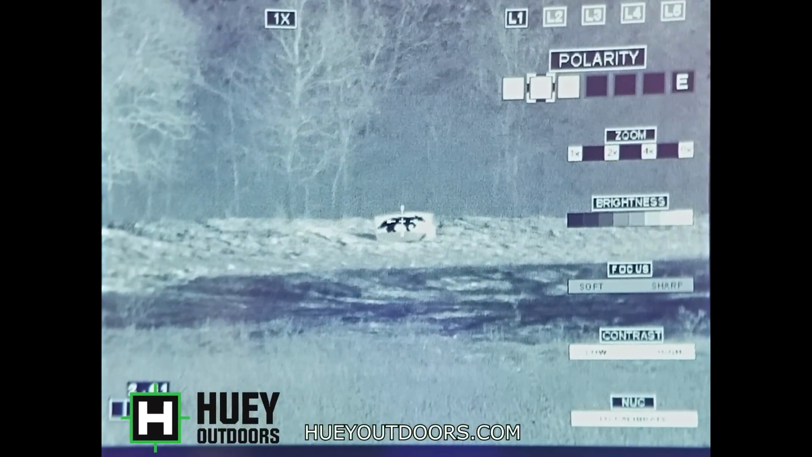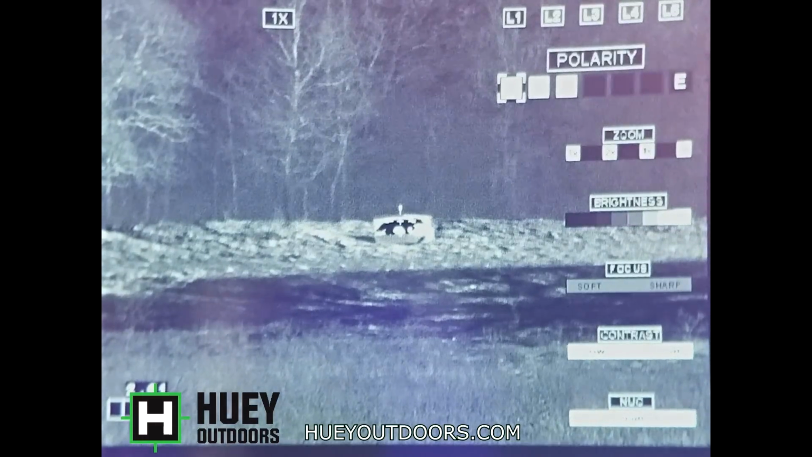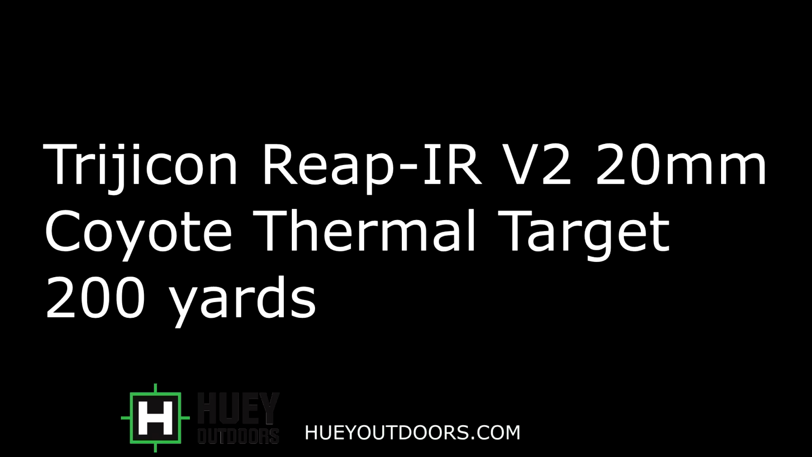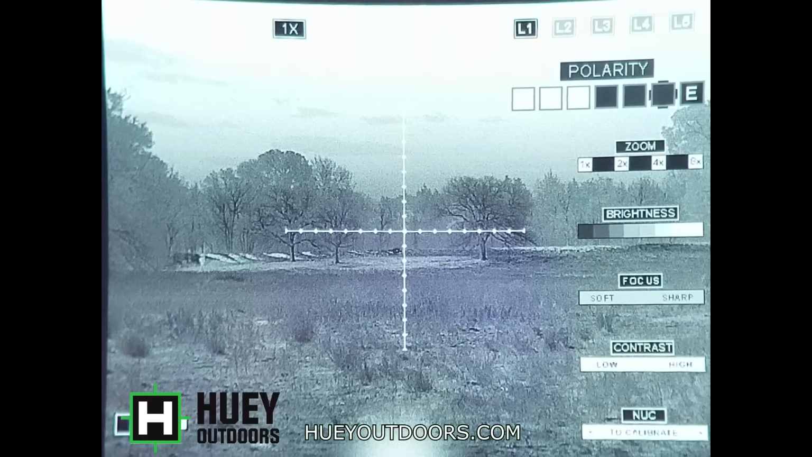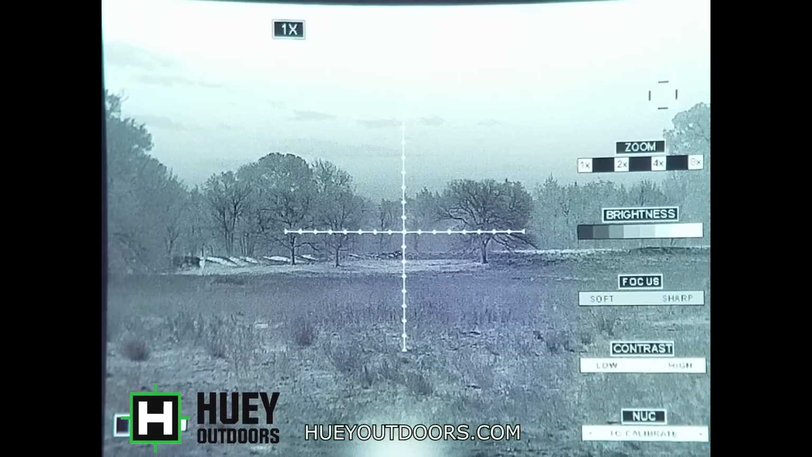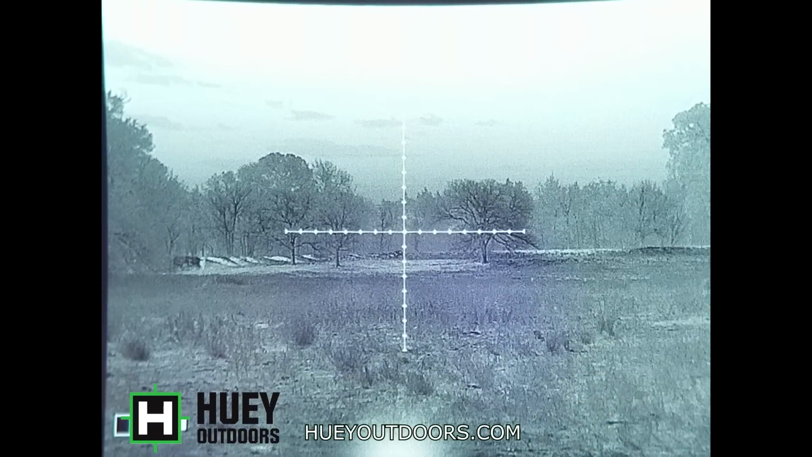Again, most of this is to show the difference in magnification. Alright, now we're going to move back to 200 yards. Same target, same spot, same conditions. 200 yards. I mean, it's there. I know it's there. I can't even see it.